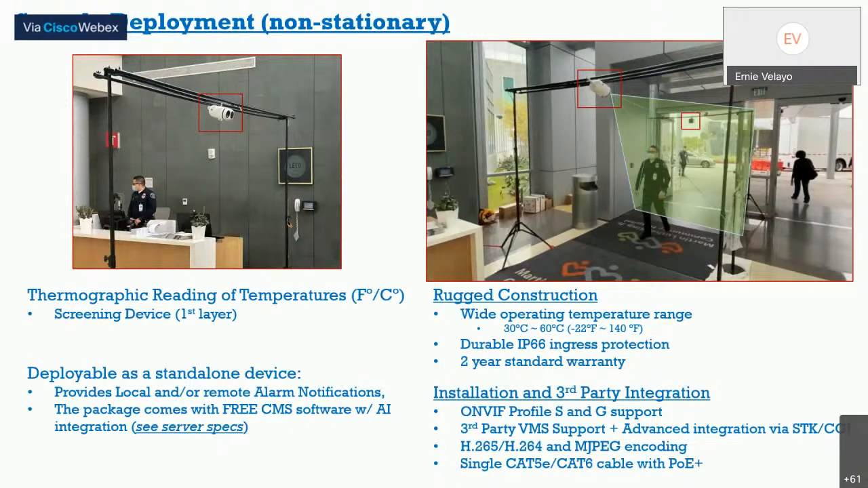However, if you must mount outside, we highly suggest that you mount the camera and black body calibrator under an awning covering or inside a man-made shed to ensure the highest degree of accuracy. So in closing, again, the camera is a screening device.